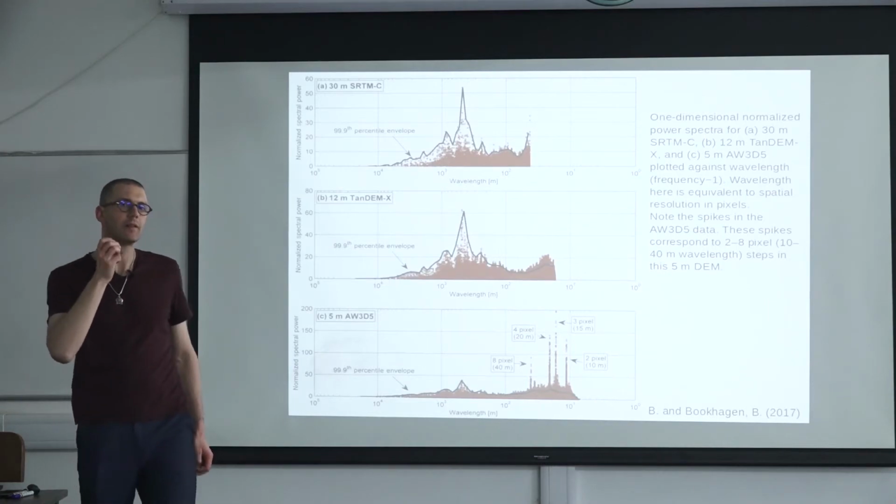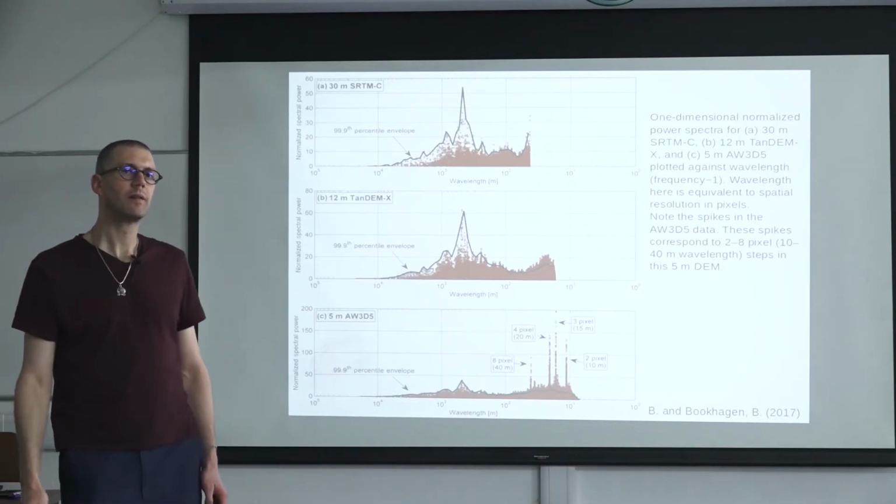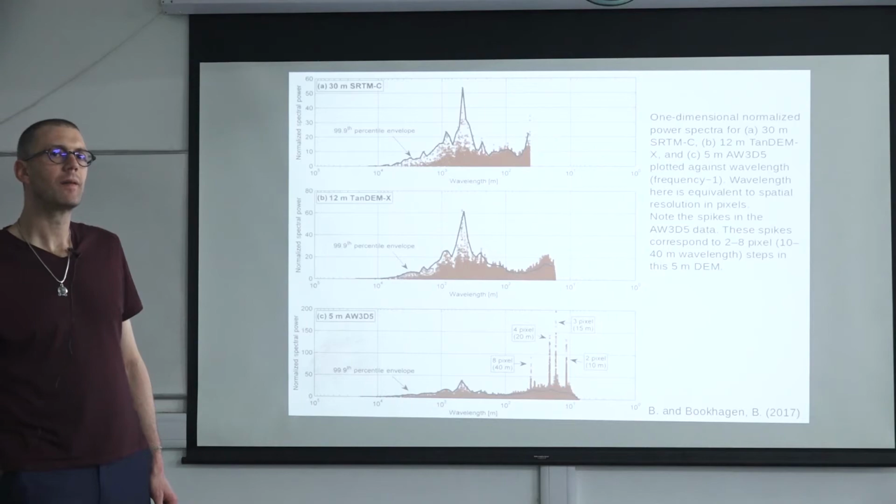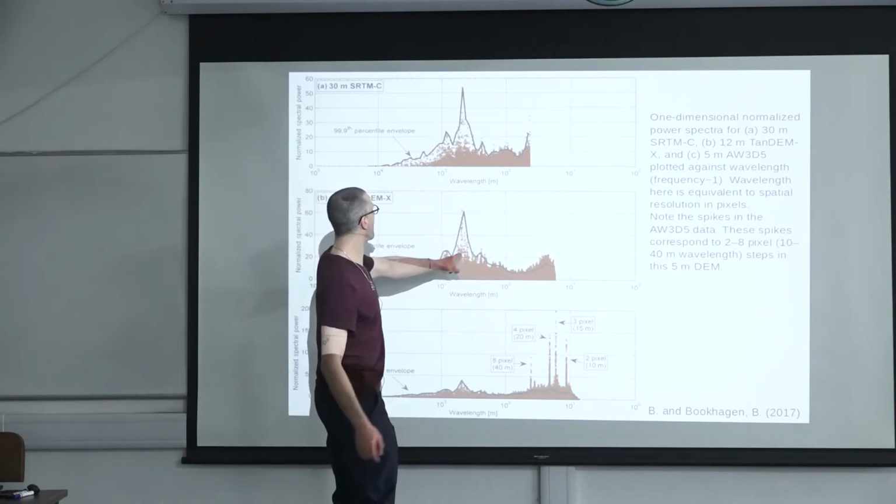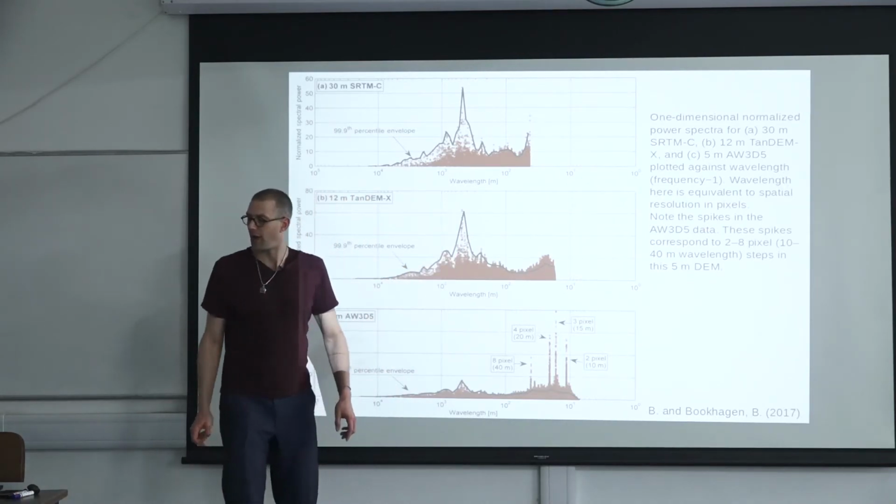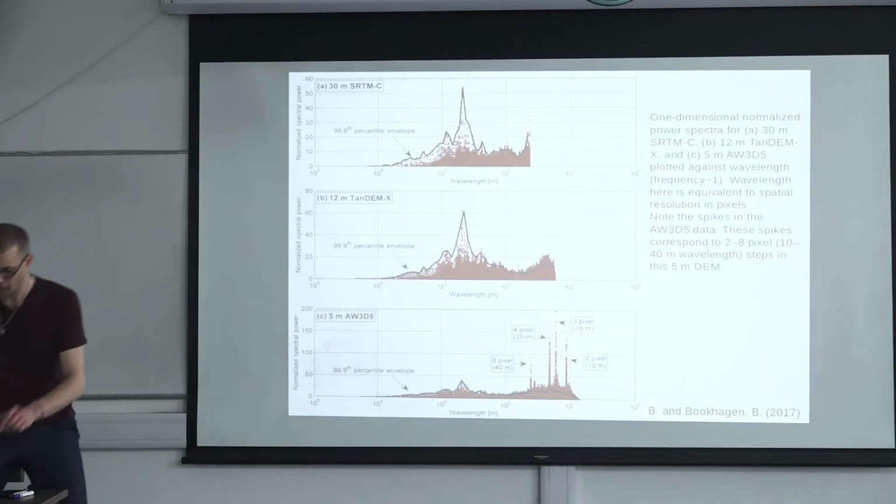I was just wondering, what are the smaller peaks that look like they're equally spaced in log scale? Let me pull this out.